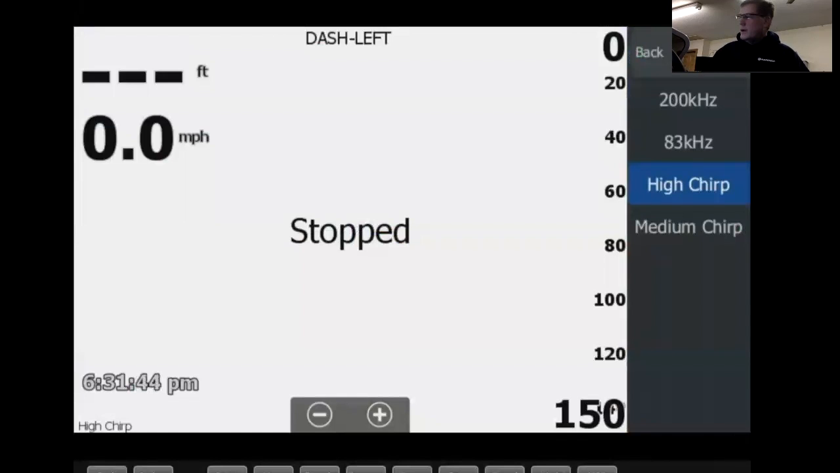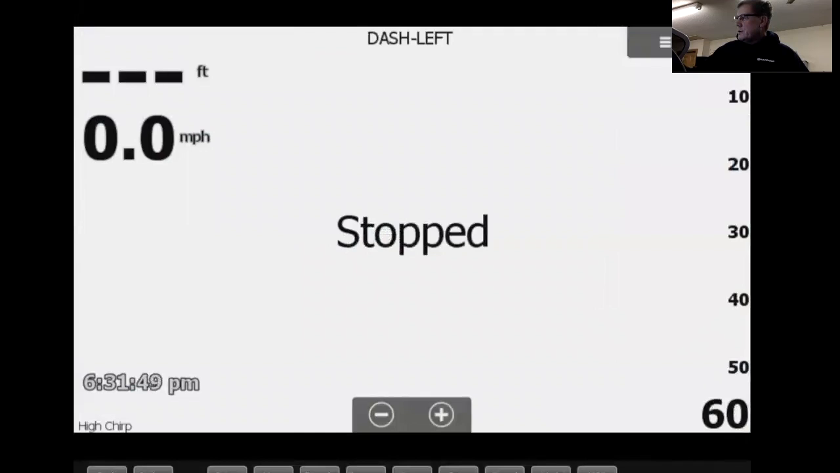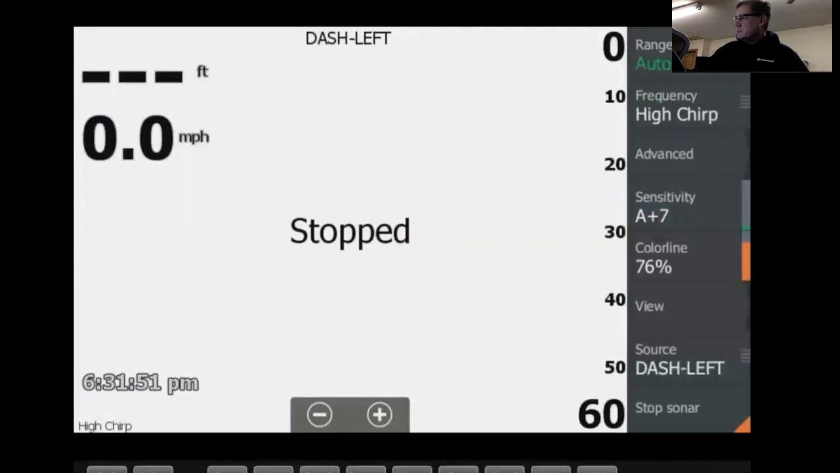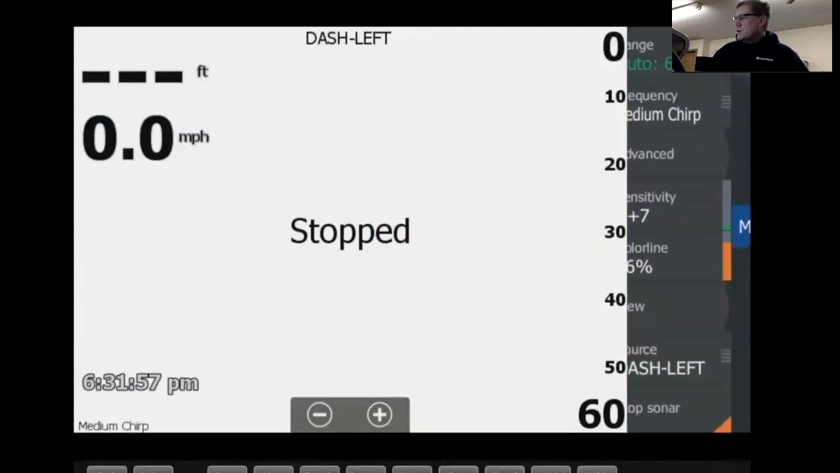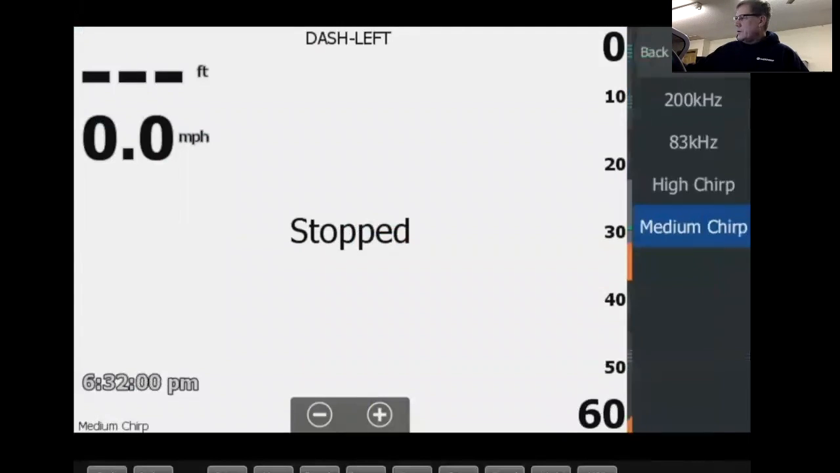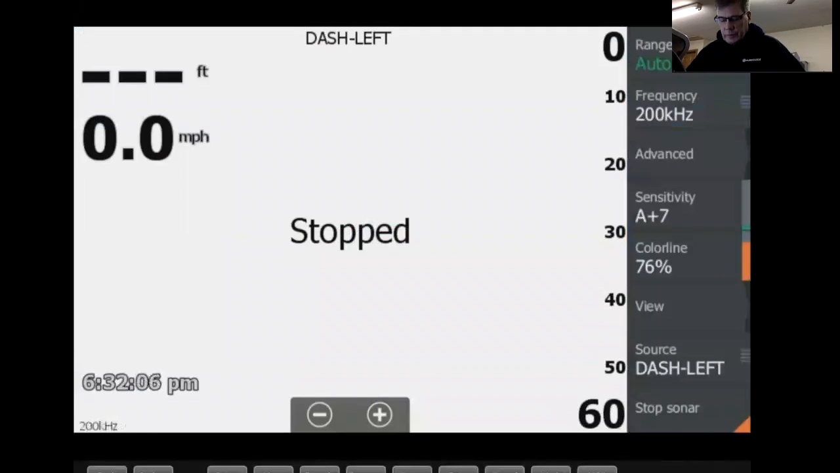And there's an important setting on this whole deal here. I'll show you a little bit later. But anyway, tap on that. High chirp. So you can select 200 hertz, high chirp, medium chirp. High chirp is about equal to, runs in the same frequency range as 200 hertz. We're not going to go into detail about what chirp is. I talked about that a little while back. Advanced settings.